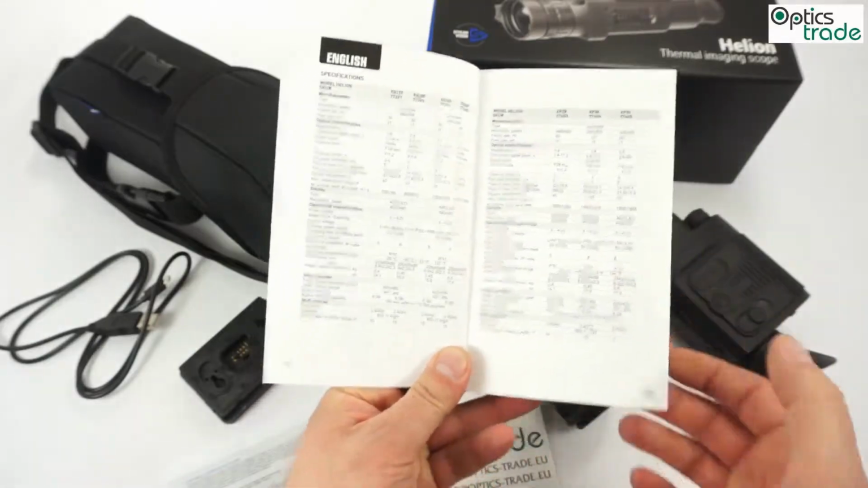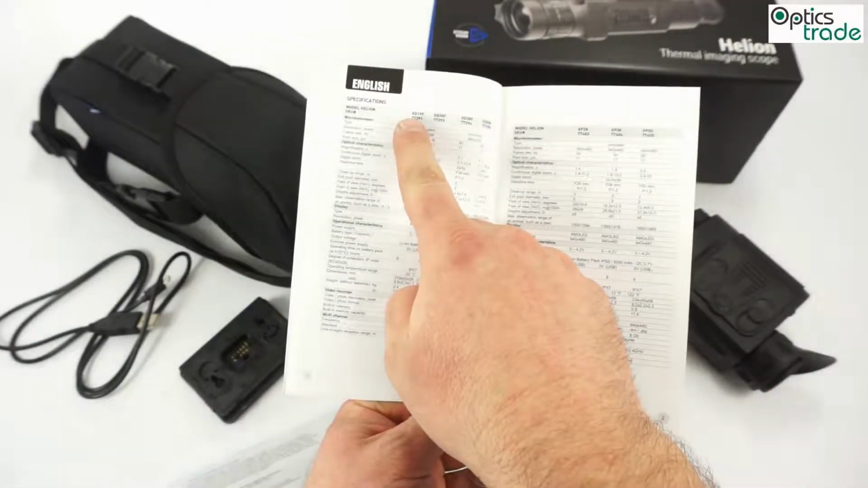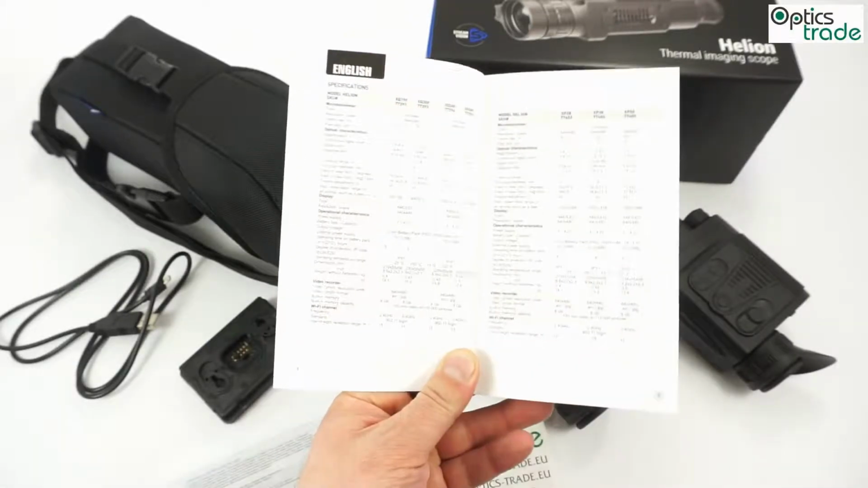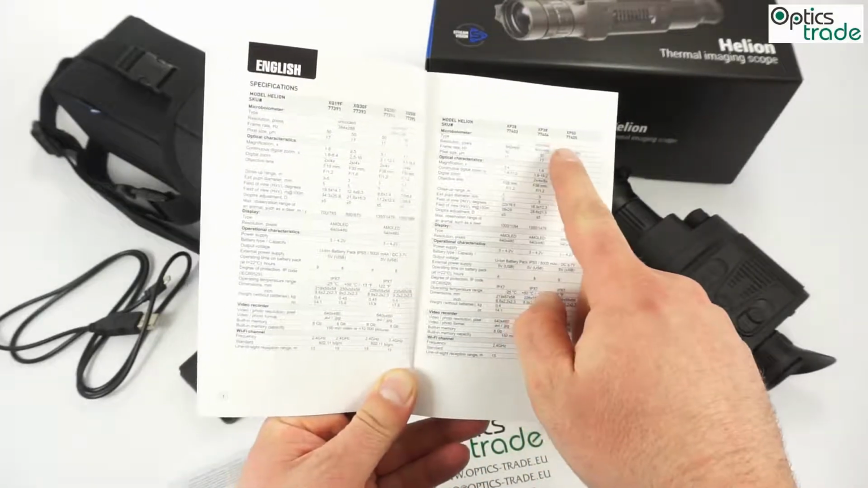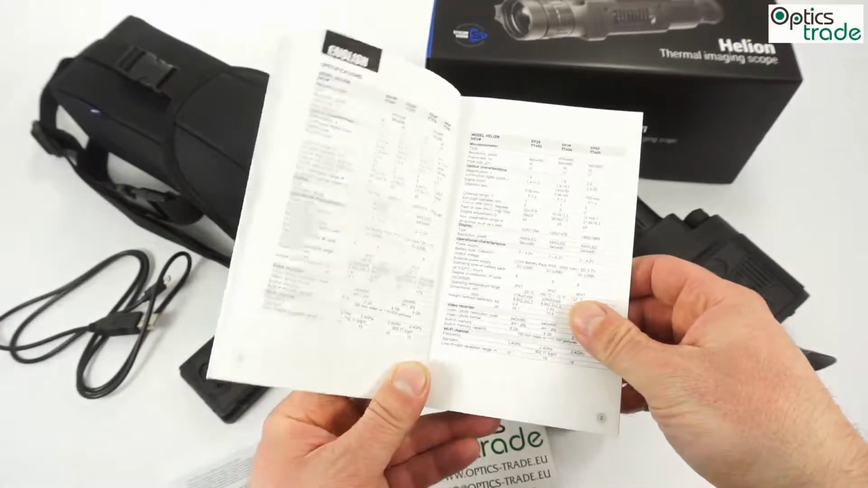The Helion device range is now quite big. They have 4 XQ models: 19, 30, 38, 50. The 30 is completely new. And they also have the XP models, which have a better sensor and interchangeable lenses.